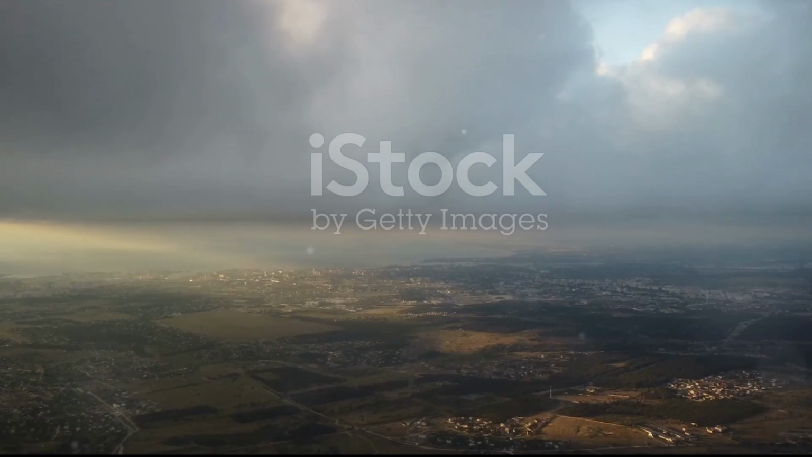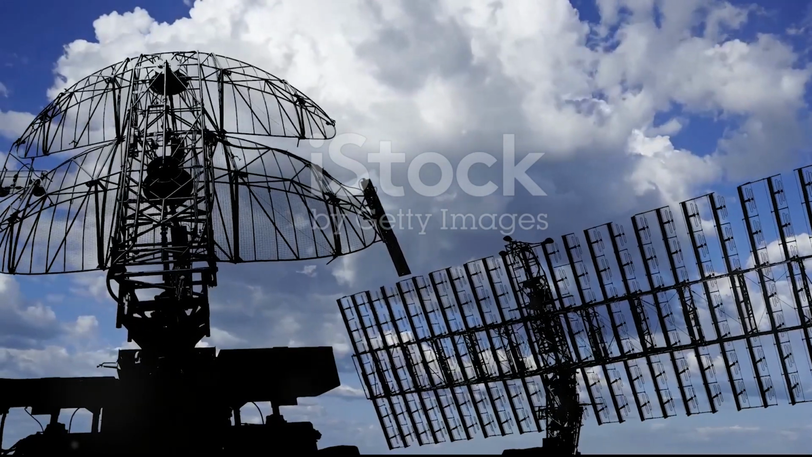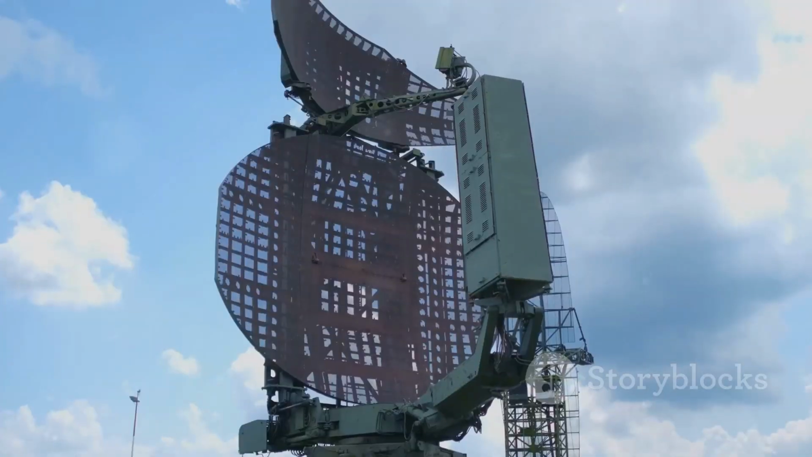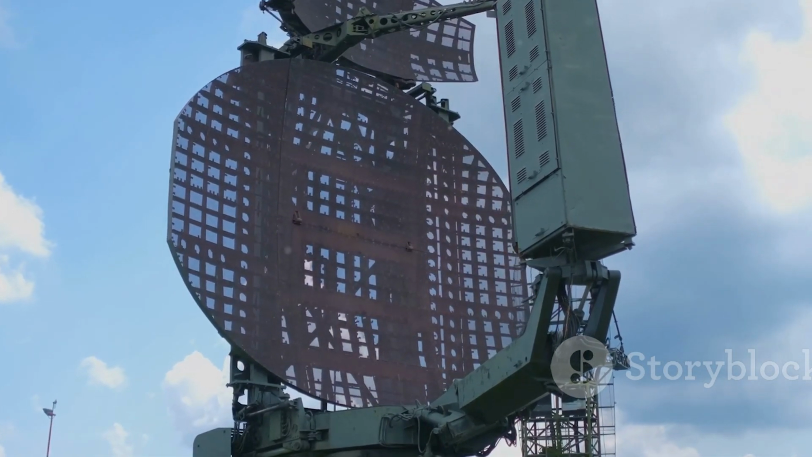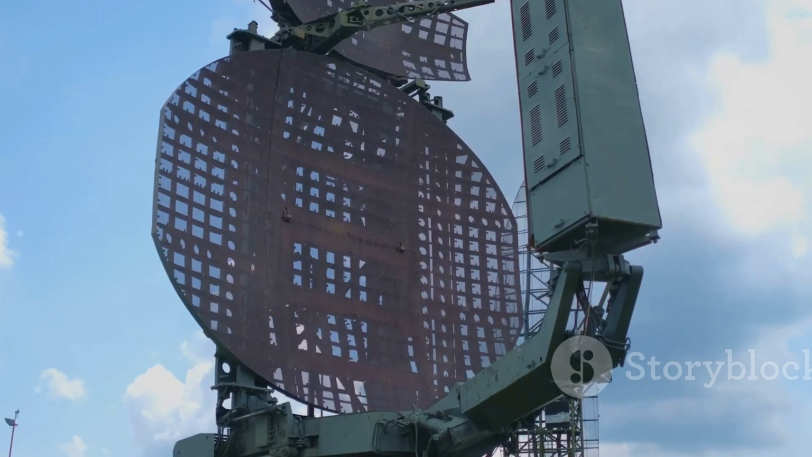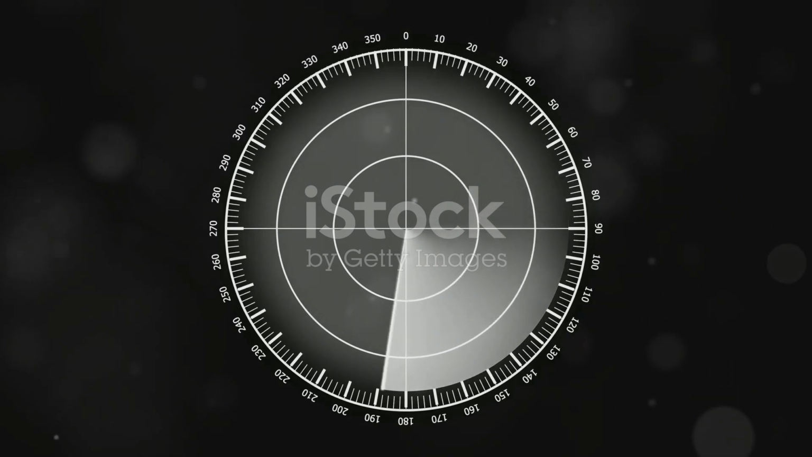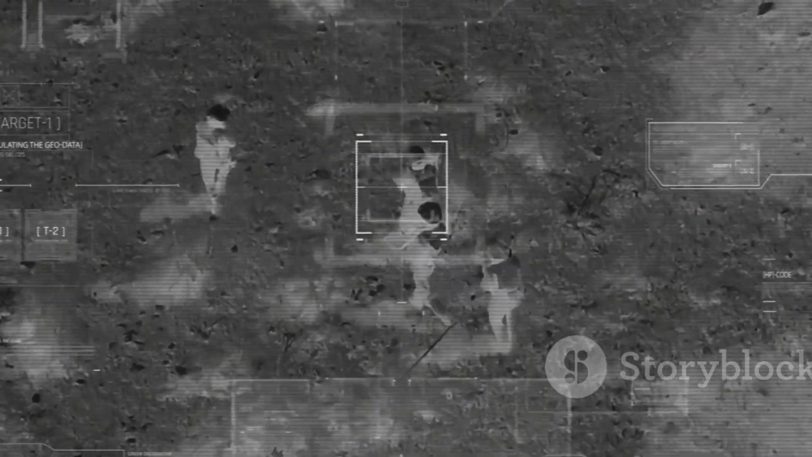Imagine being able to see through clouds, rain, or even darkness. That's the power of synthetic aperture radar, or SAR. SAR is a remote sensing technology that uses radar waves to create images of the Earth's surface. Unlike traditional cameras that rely on visible light, SAR systems emit their own microwave pulses and measure the reflected signals. This allows them to operate day and night regardless of weather conditions.